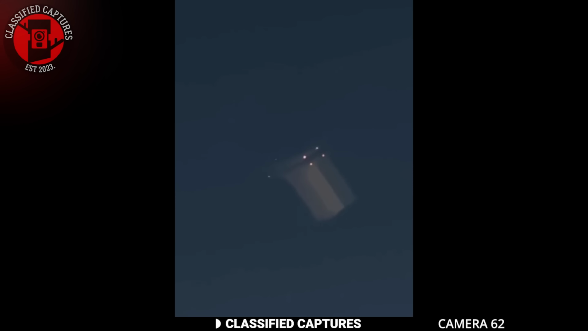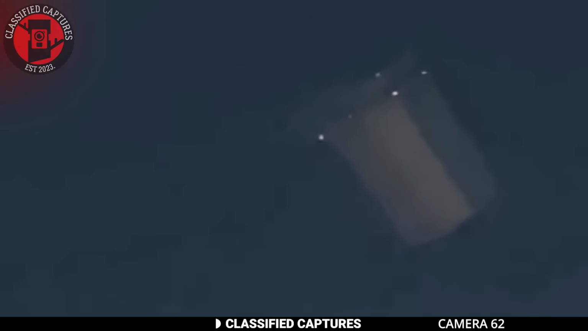The sighting raises some interesting questions. Could this be a cloaked UFO, subtly revealing itself with these lines of light? Or is it some kind of advanced aerial technology, reflecting light in a way that makes it nearly invisible? What do you think this strange object could be?